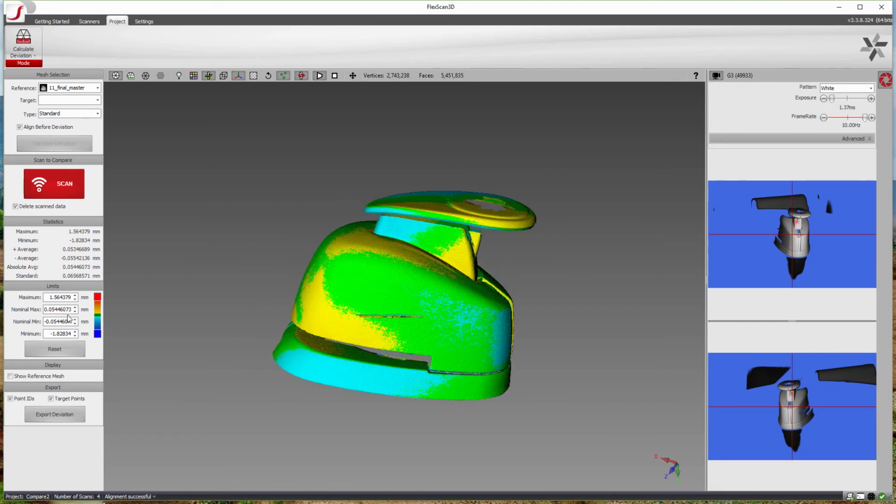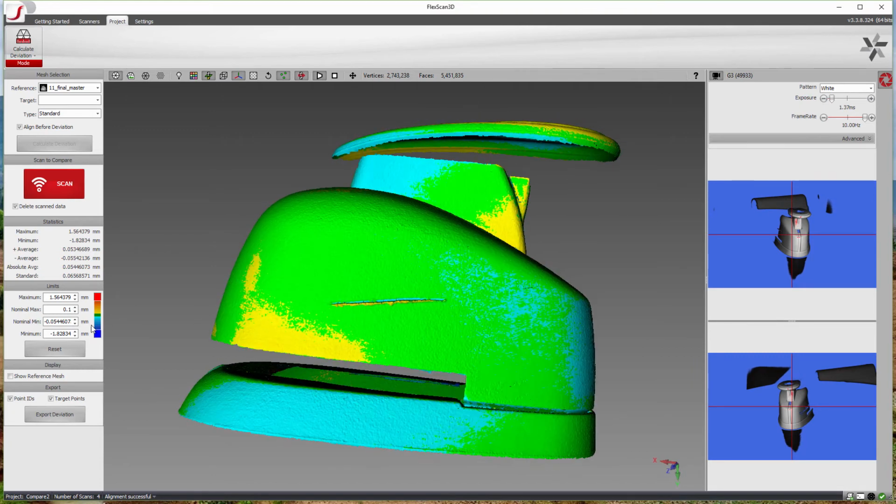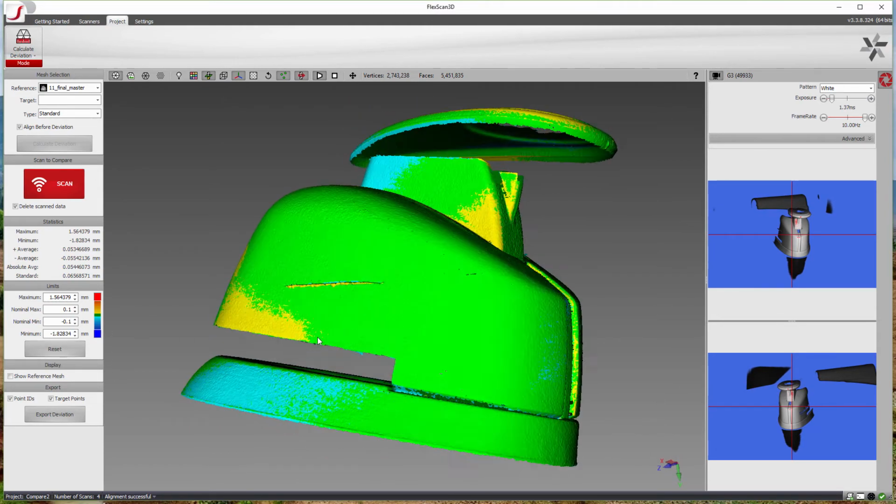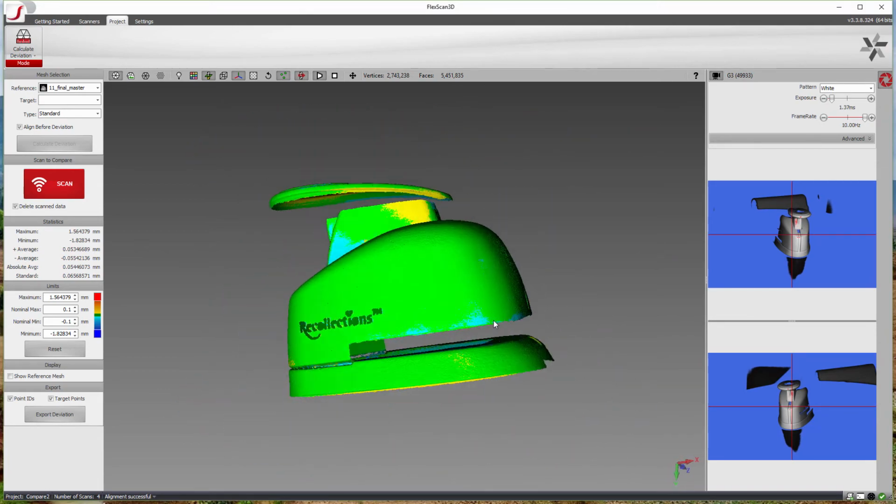And you can see, because this is an injection molded part, you can see where it's under. You can very clearly see where it's within 0.1 millimeters and where it's out 0.1 millimeters. And you can also see clearly where we added a big gash onto the part as well.